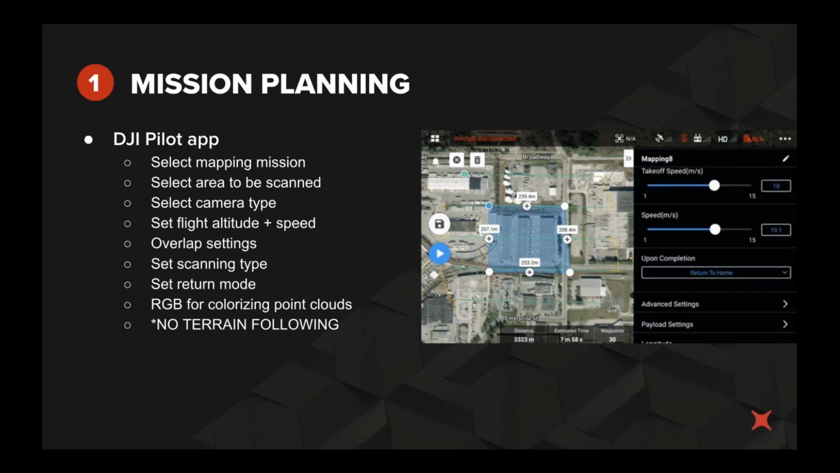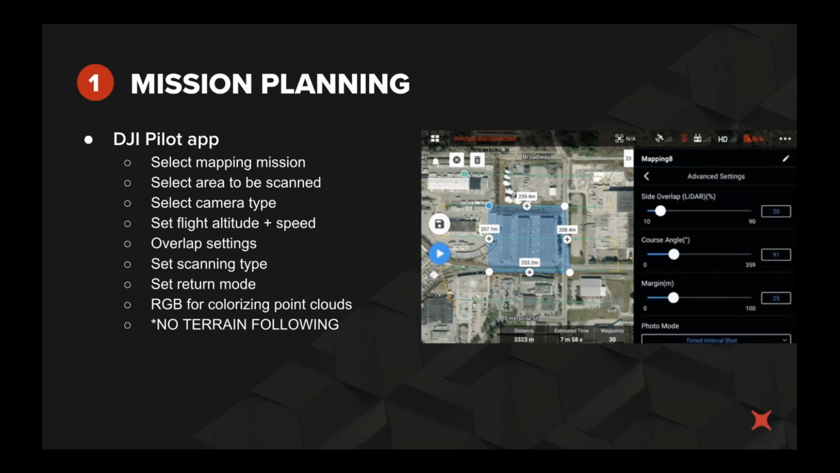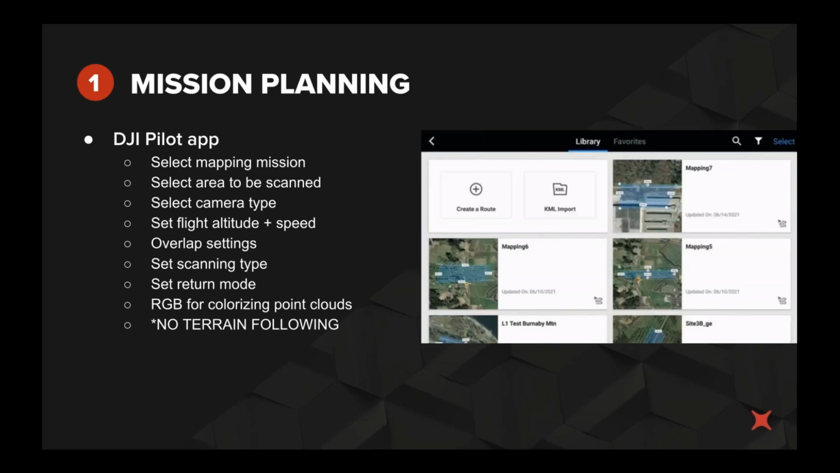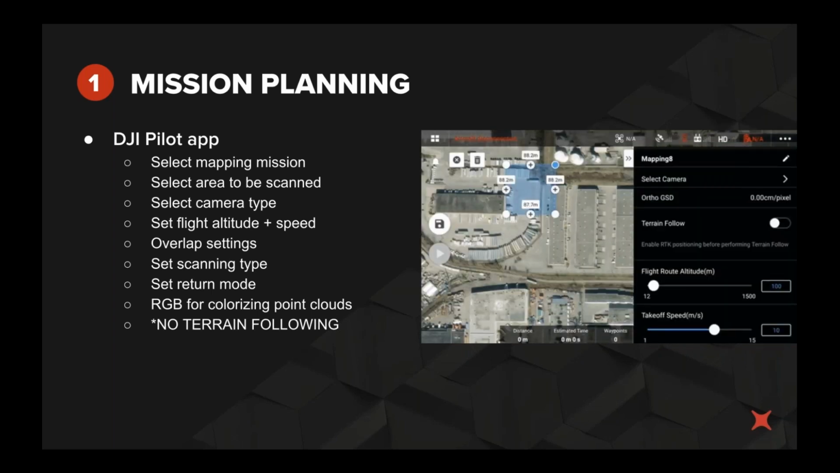As for overlap setting, generally we fly at 50% overlap. This will help provide adequate coverage in case there's some elevation change, so that you'll still be able to fill in the gaps between your flight lines. And then we use the repetitive line scan, as discussed earlier in the webinar, that gives us the best accuracies.